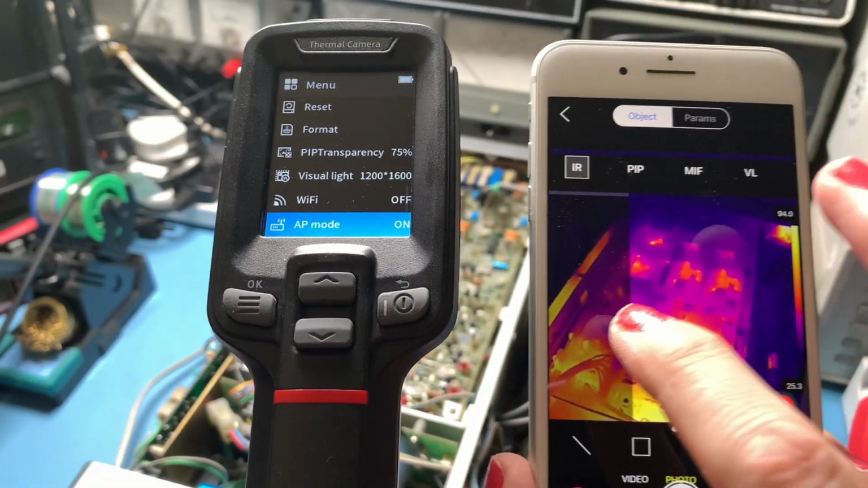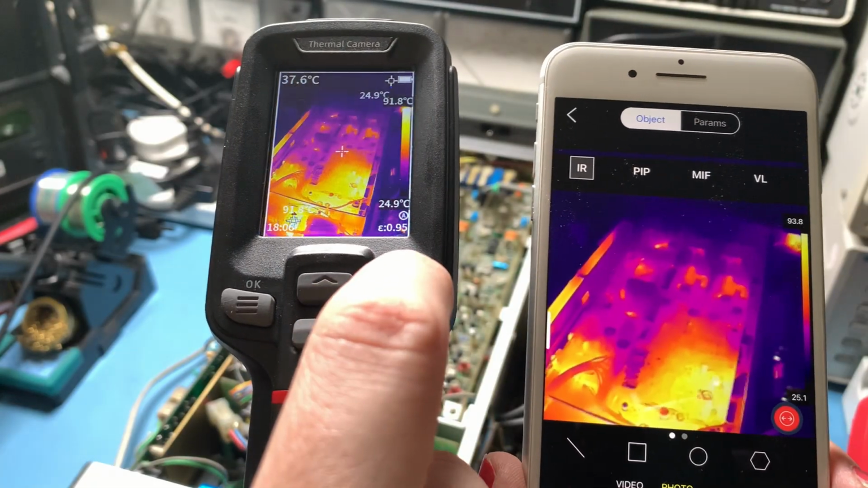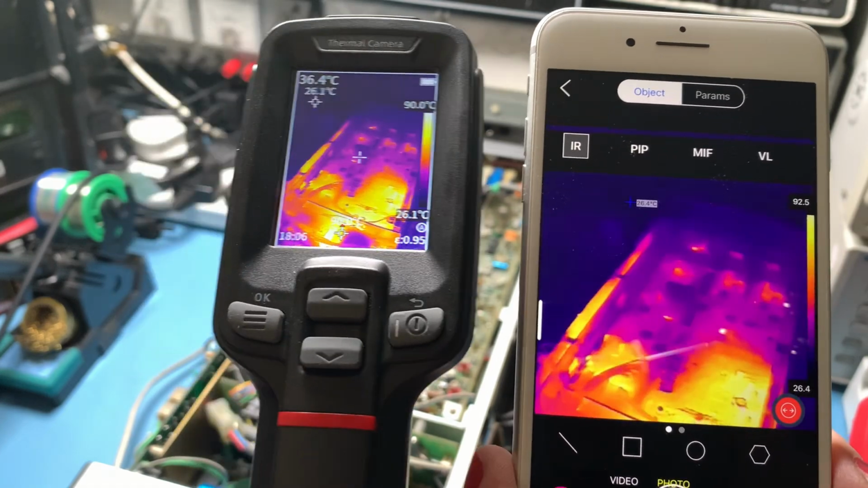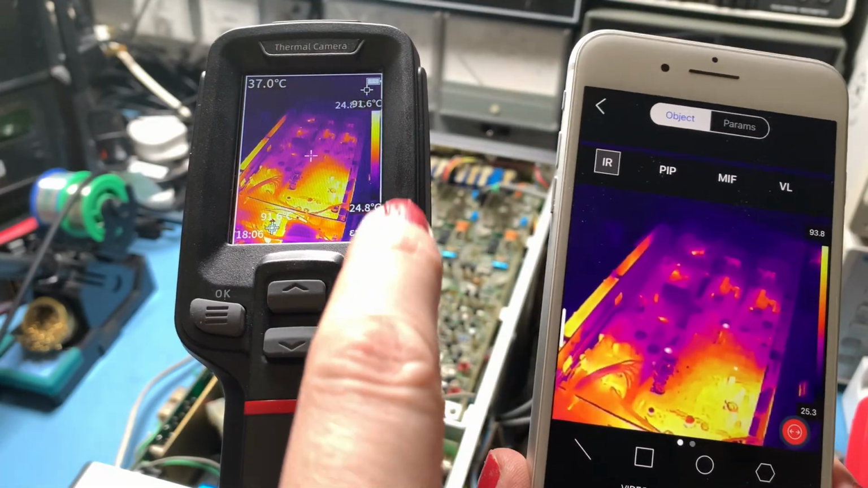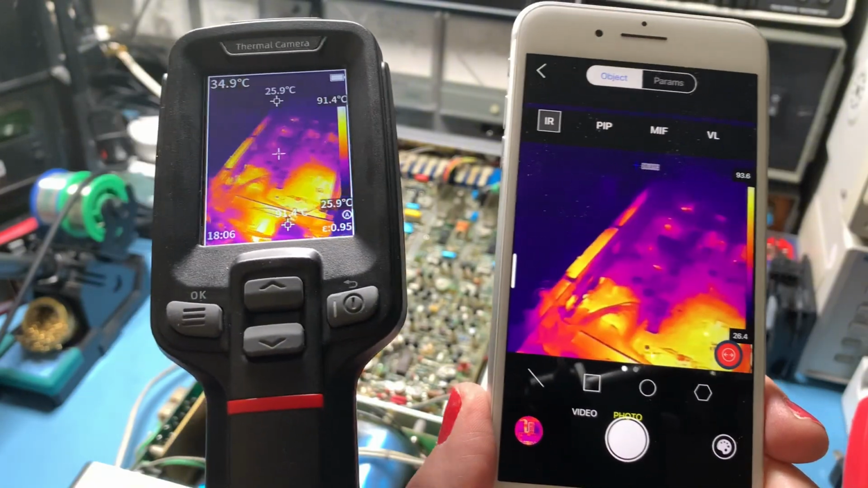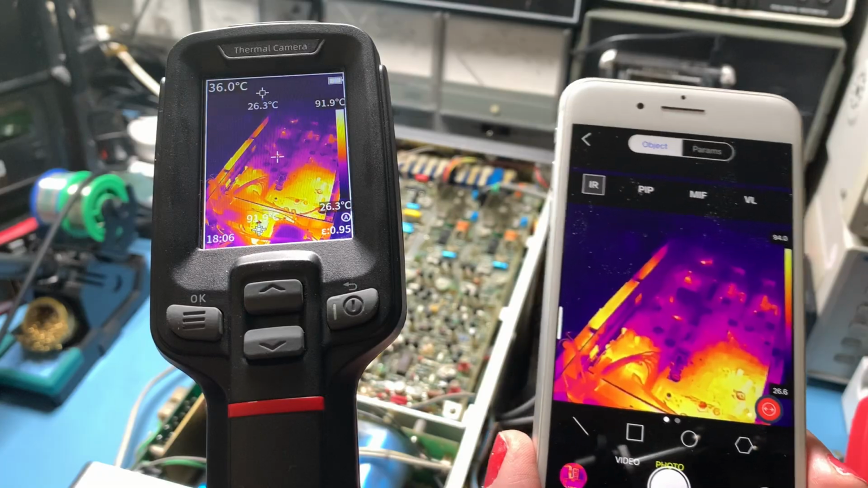This is now linked up to this. So what we see on here is what we see on here. There's an ever so slight lag. Not very much. There's certainly no lag on the thermal camera itself. There will be a slight lag on the app, and some of that's down to how good your Wi-Fi is and what phone you're using.